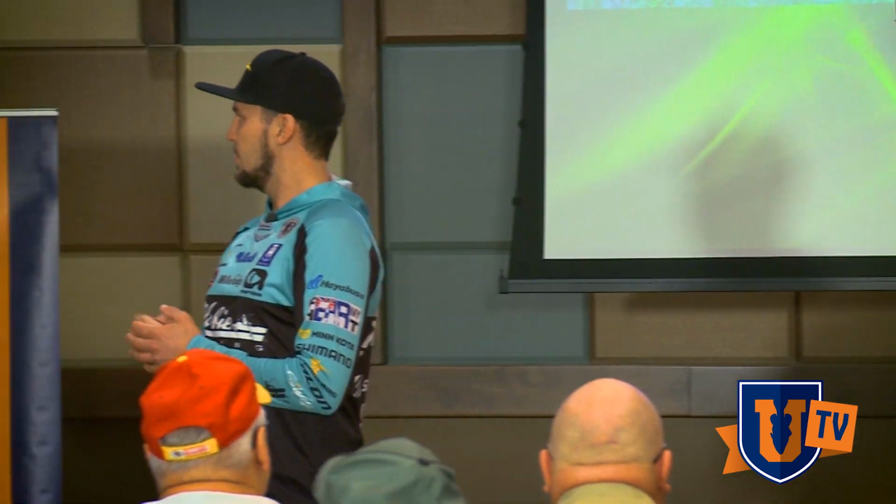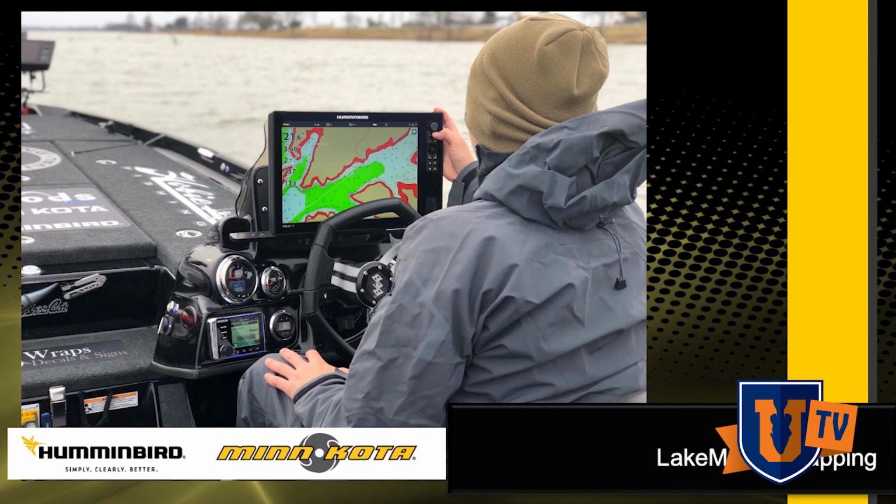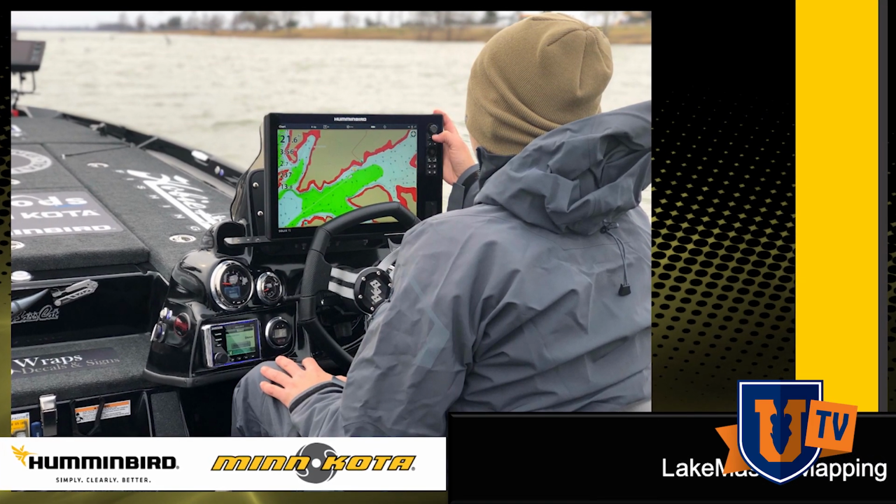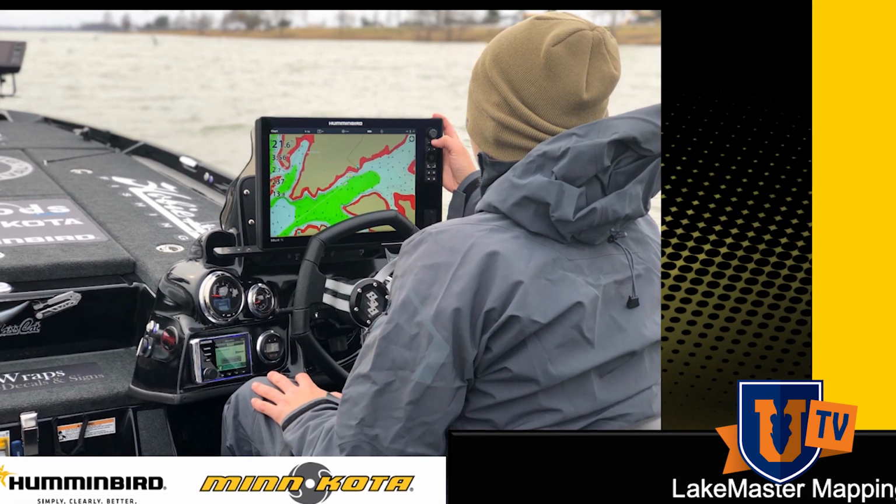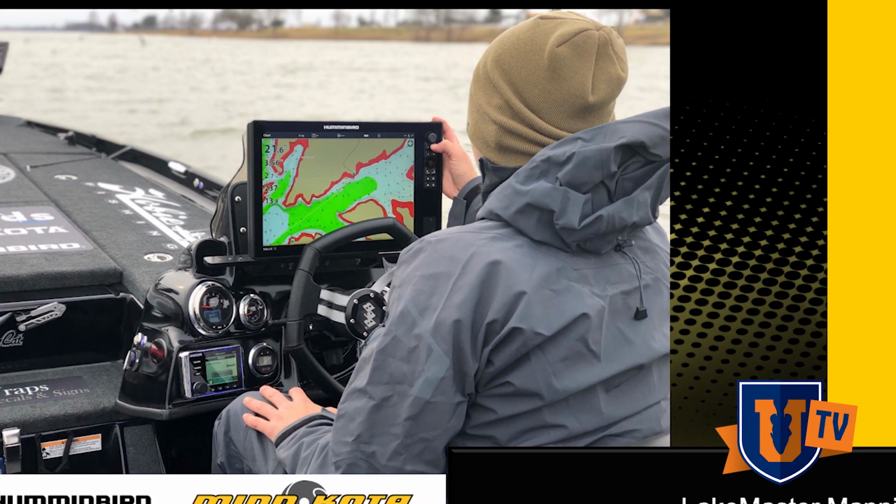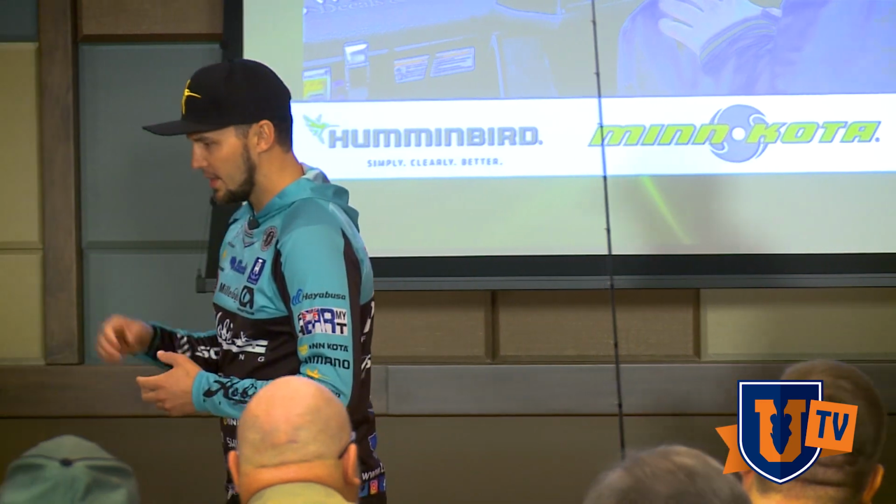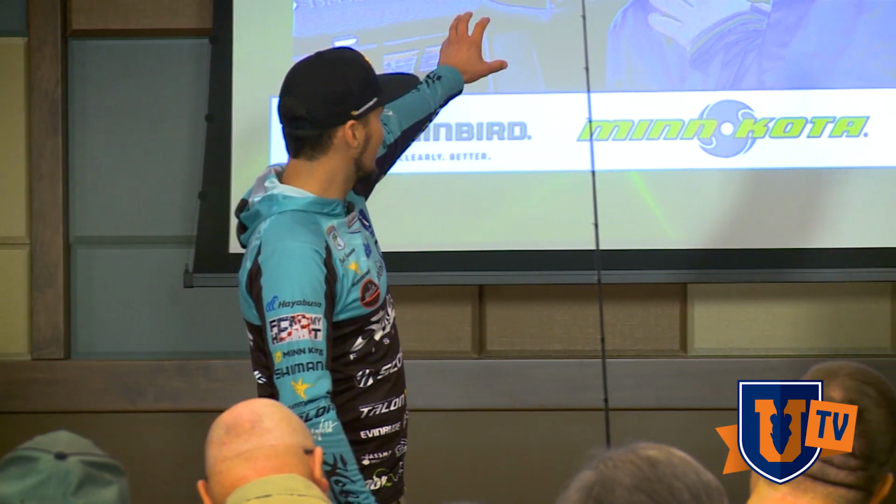So straight up, we are going to go to probably the most important one, and that's LakeMaster mapping. Everyone's got mapping on their units, but this is where I'm going to do all of my study before I hit the lake. Every single thing that I want to know about a lake is right here. So I'm going to sit in front of that graph when I'm in the man cave in the garage and when I'm sitting in the boat. I'm going to be staring at that exact mapping after the tournament, pre-fish, right before I get there in the morning. Literally everything you need to know is telling you on these maps.